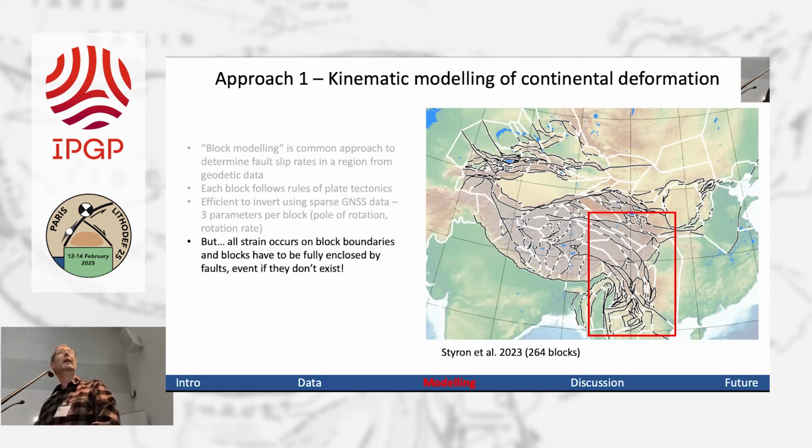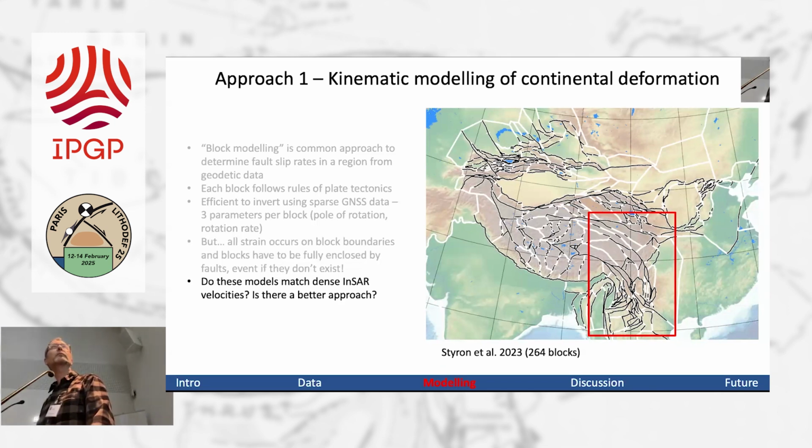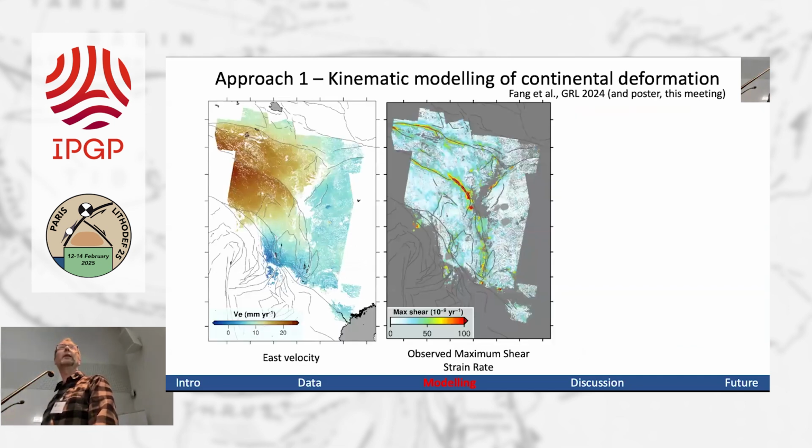There's only 3 parameters per block, essentially. So it's a pretty efficient system. Although if you go to the extent of Richard Styron and have 264 blocks, you quickly build up your number of parameters. I think the reason I think it's problematic is that all the strain has to occur on those block boundaries. And each block has to be fully surrounded by faults, even if they don't exist. You can see here the block boundaries that Richard Styron defined. The white ones are boundaries where there's no mapped fault. So the question is, do these match the data? We've now got really dense GNSS data, or is there a better approach we can use?